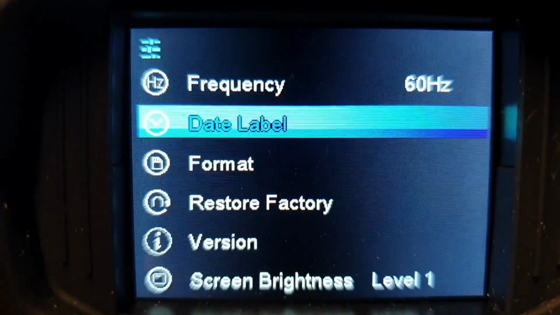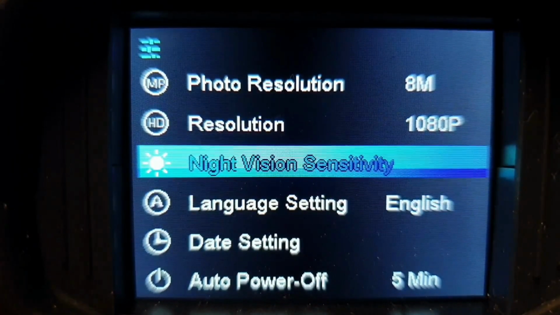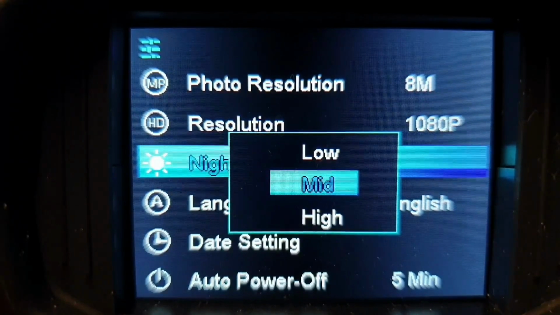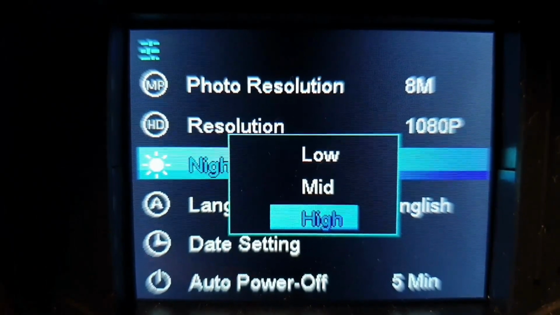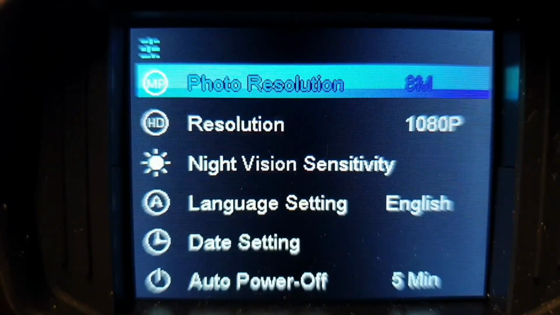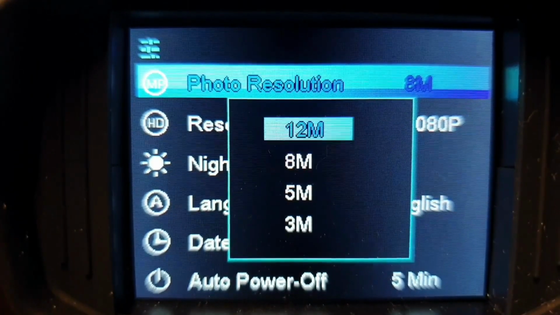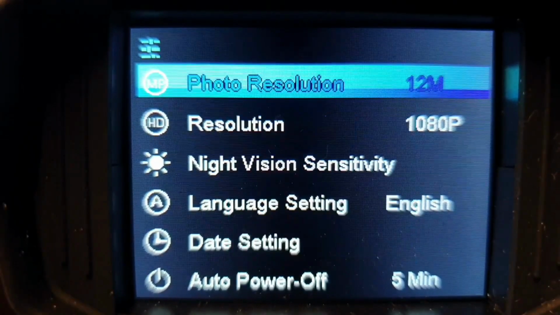You literally go up and down with the zoom in and zoom out. You select it with the shot button, we'll put that back to high, hit the shot button, that's now set at high, and then we go back to photo resolution where I've just dropped that down to 8. Shot button, up button to 12, shot button, back to 12 megapixels, and then to come out of the menu just flick back, and that will be showing you either your day or your night vision sight through the unit.